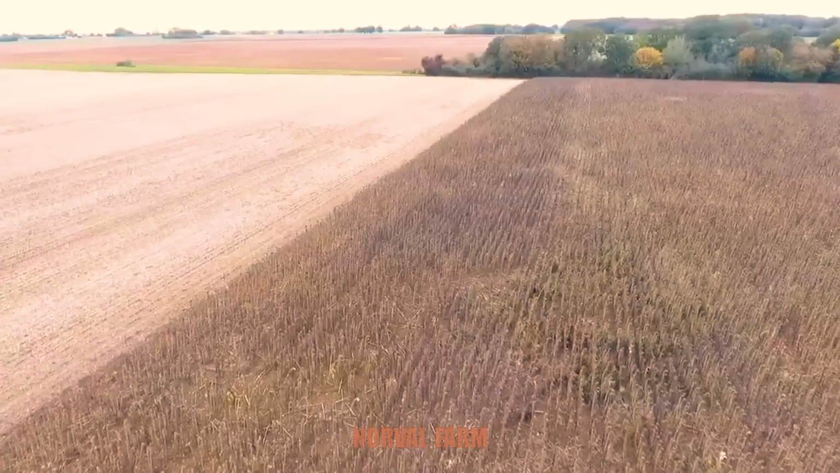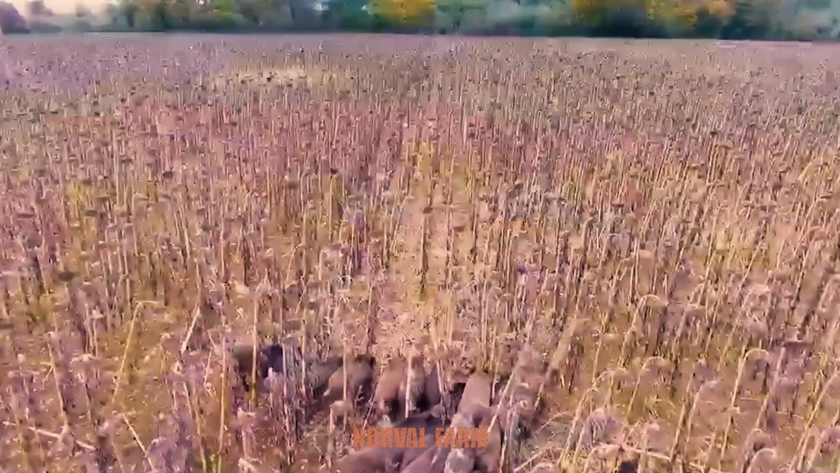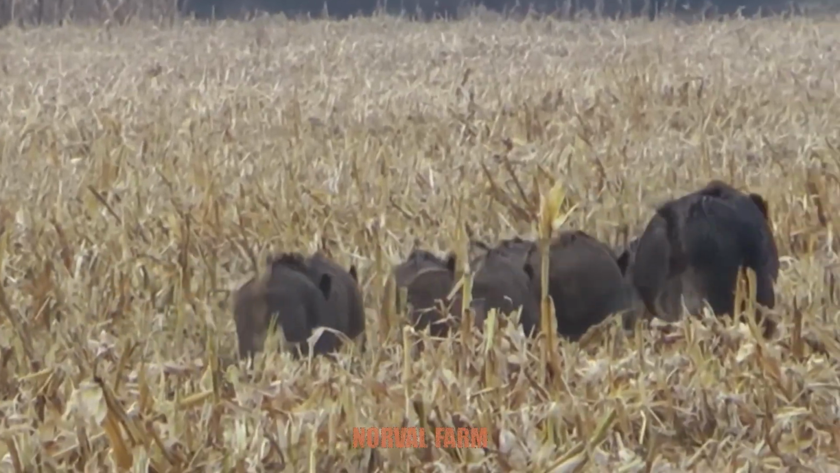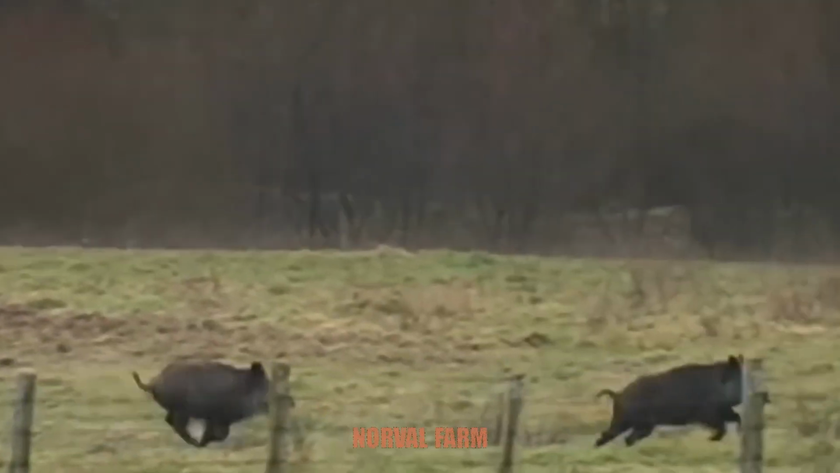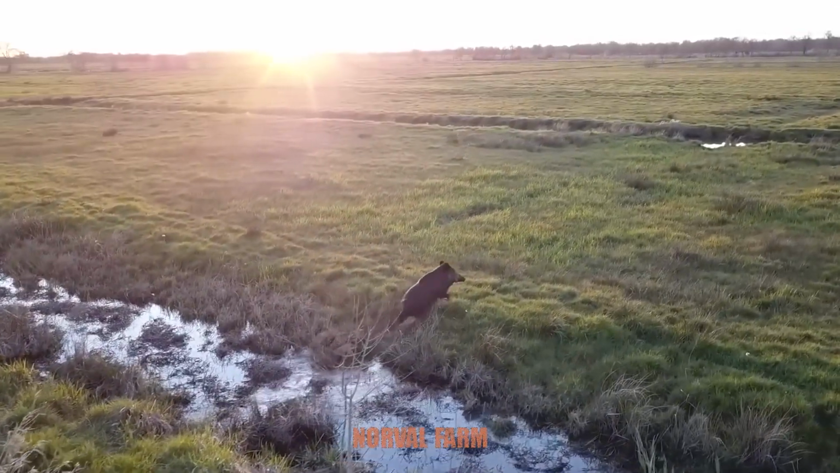The quiet countryside of South Alabama has been haunted by gunfire in recent years. It's farmers chasing wild hogs away from their farms and keeping their numbers in check. They destroy crops, ravage fields, chew up irrigation systems, and sometimes even attack livestock.